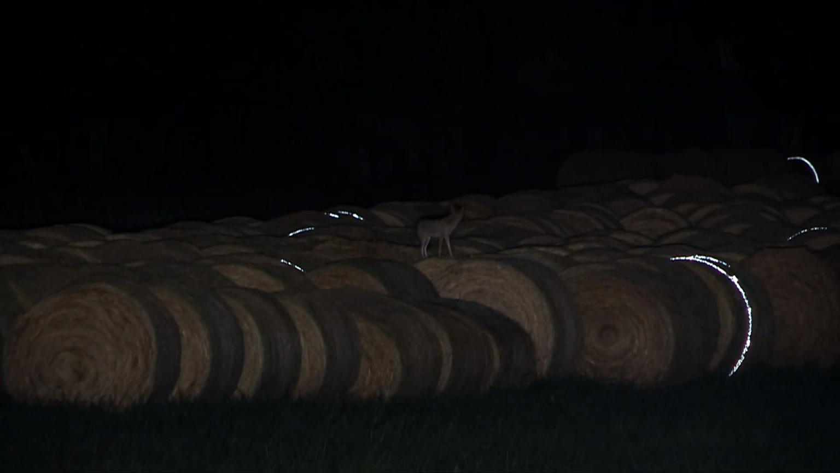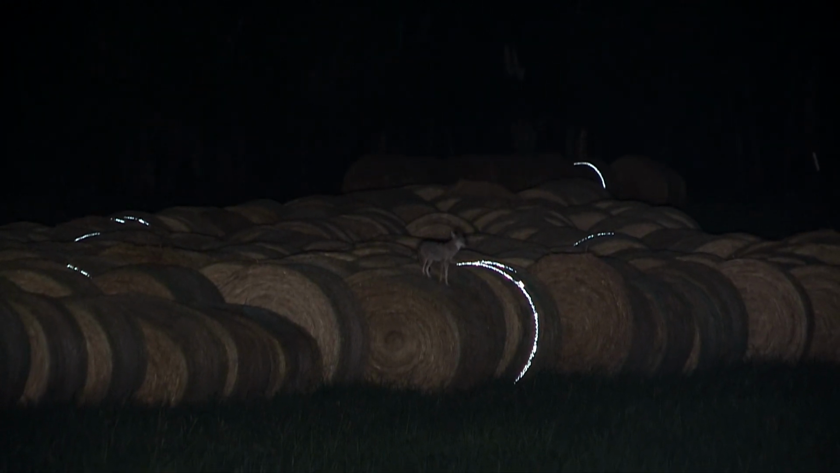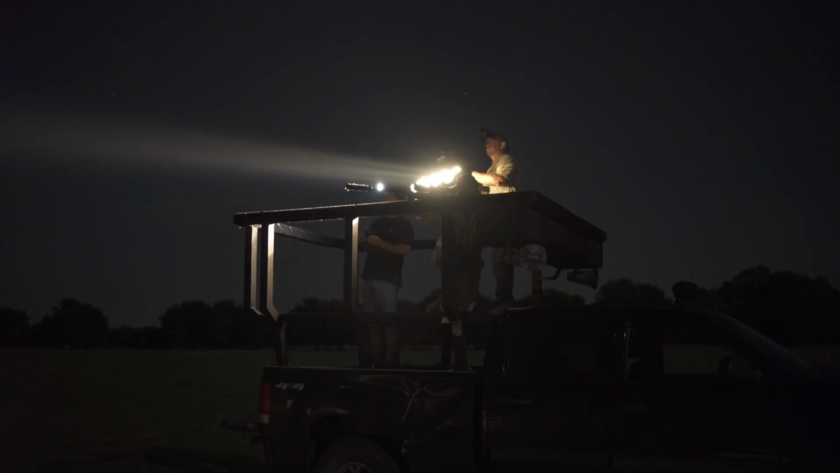Coyote vocalizations are a year-round tool that can be used all year. But there are key months during the summer where certain vocalizations will trigger certain coyotes when a distress sound simply won't. And that in itself is no coincidence, because it happens every year around the same time. And that, my friend, is a pattern you can count on.